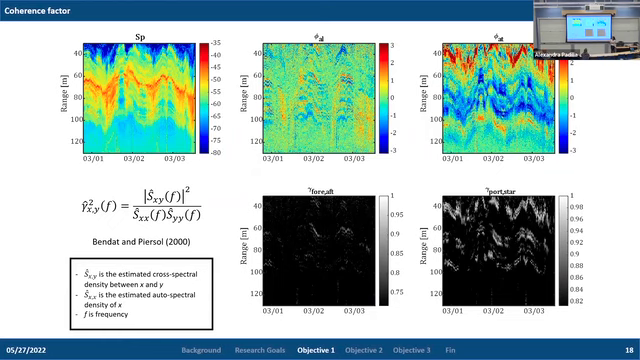We have the transducer that we're using as a broadband transducer, so we're just using the center frequency. So that's the coherence at the center frequency. Yep.